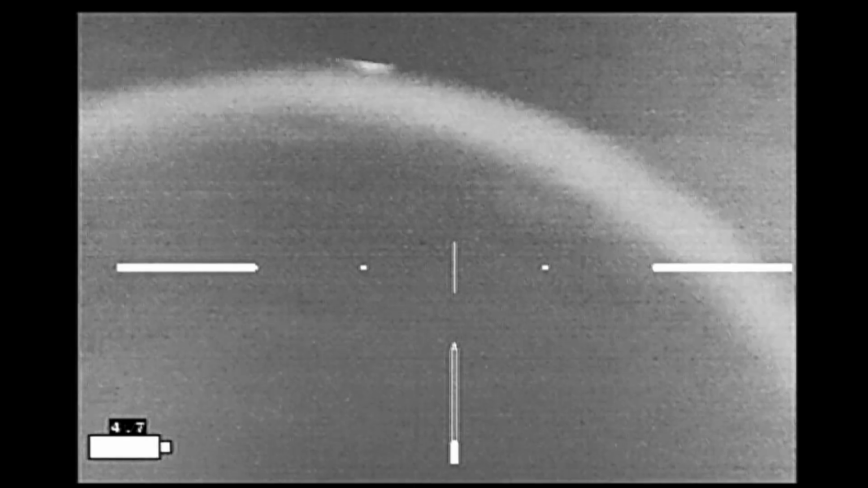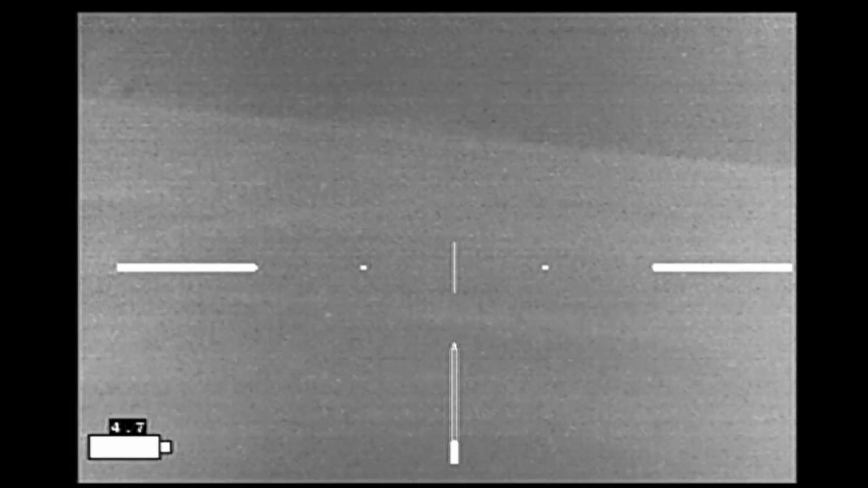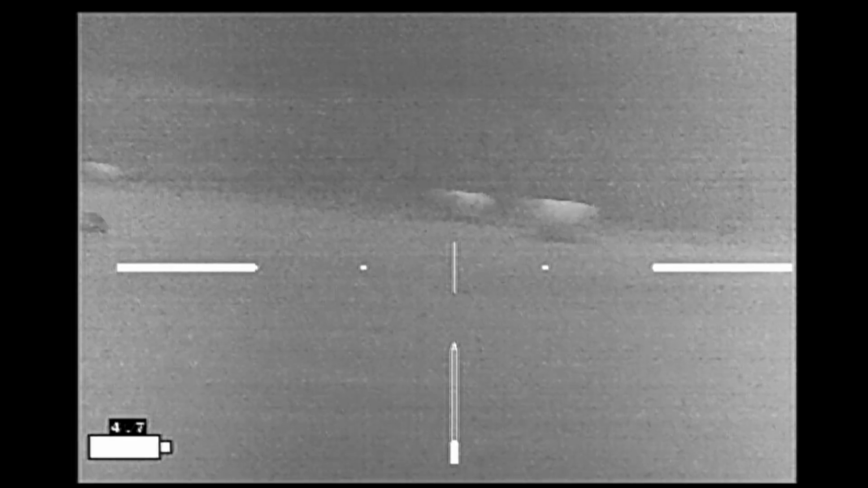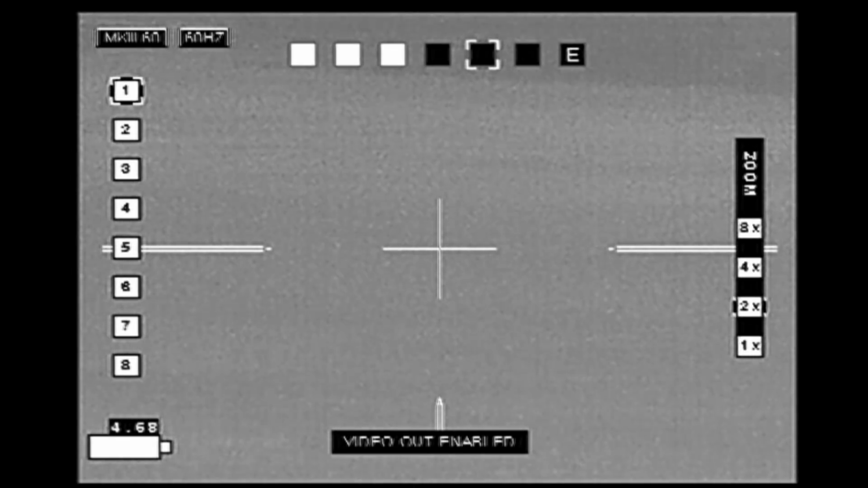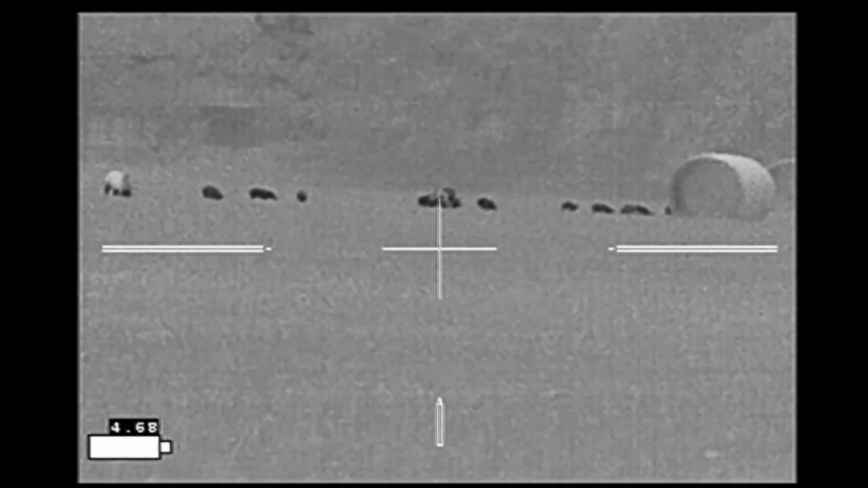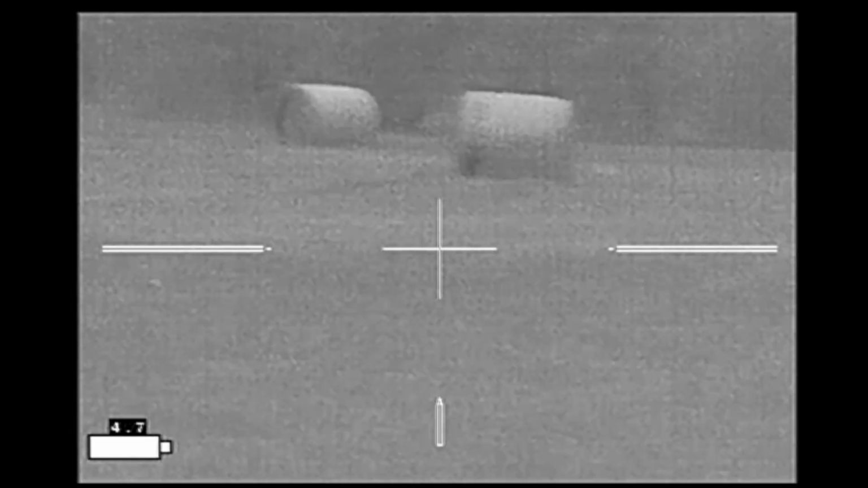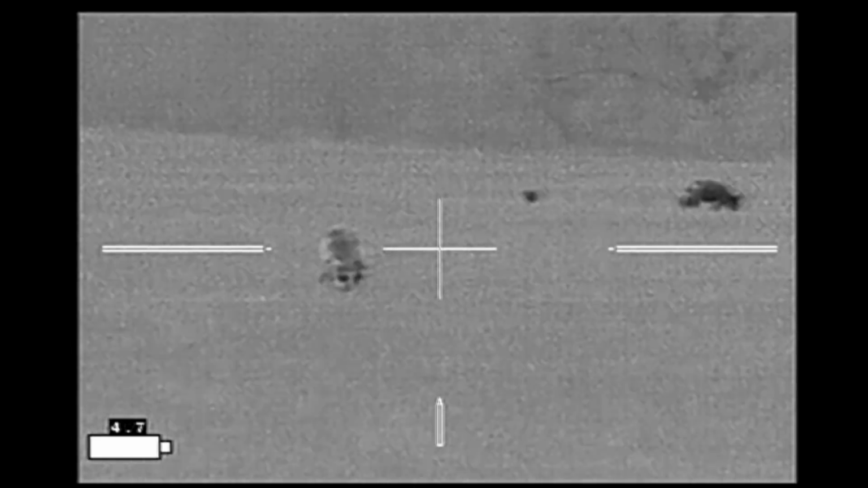Here I've moved up next to sounder 2. The wind is actually blowing by us, and I've used the hay bales to hide my approach. Unfortunately, despite them being so close, they're not in a safe direction of fire. But sounder 1 is still in a good direction. There's a big boar with sounder number 1. It's walking towards me. Sounder number 3, despite having the most hogs, is just too far away. And so I'll be going after sounder 1 this evening, particularly the boar.